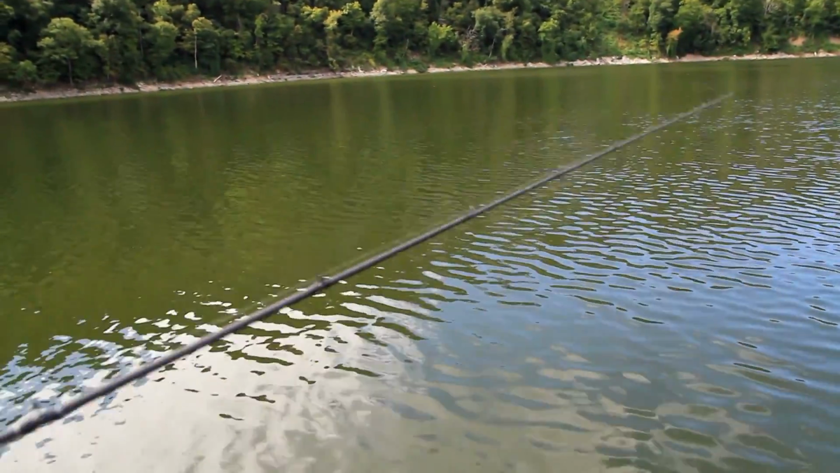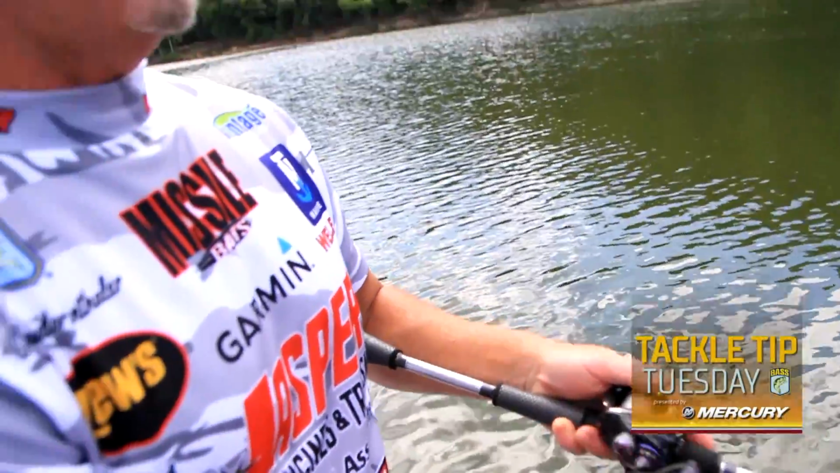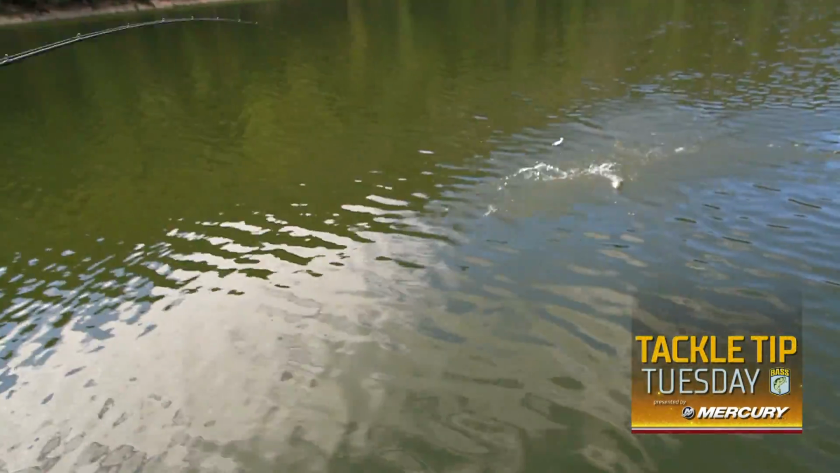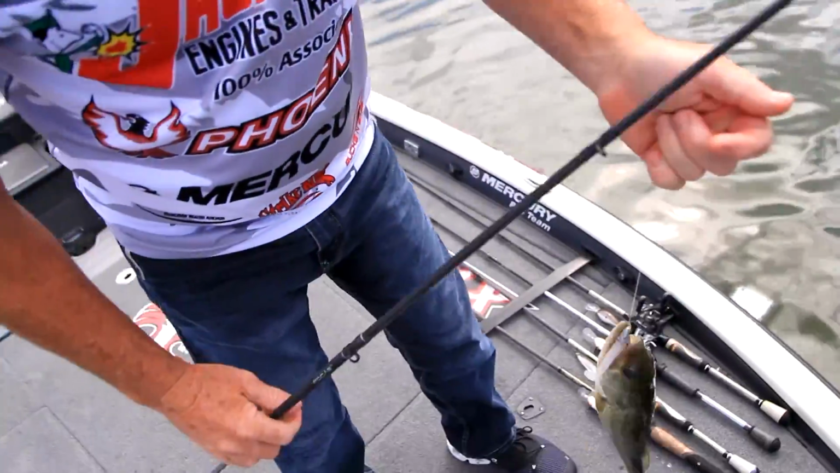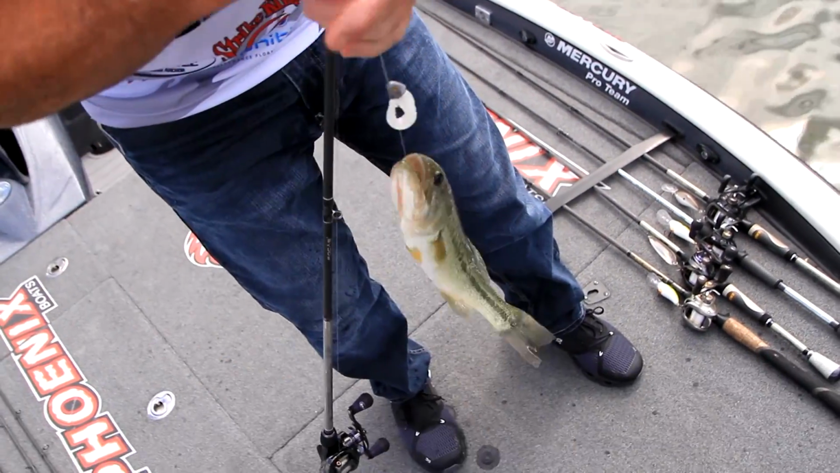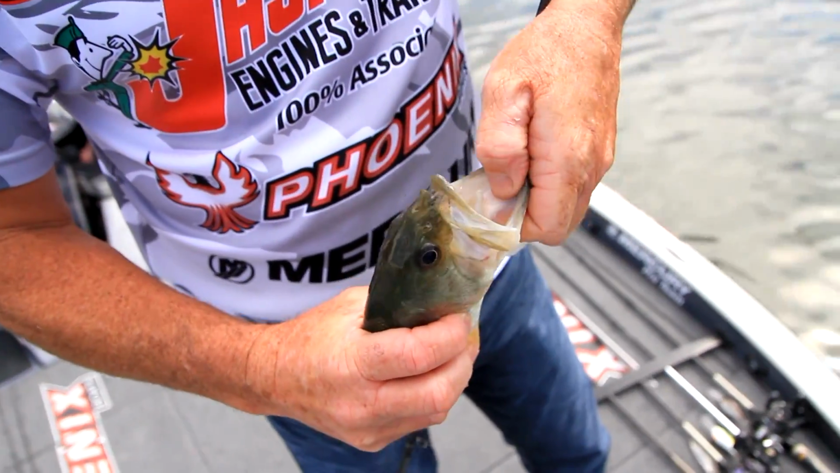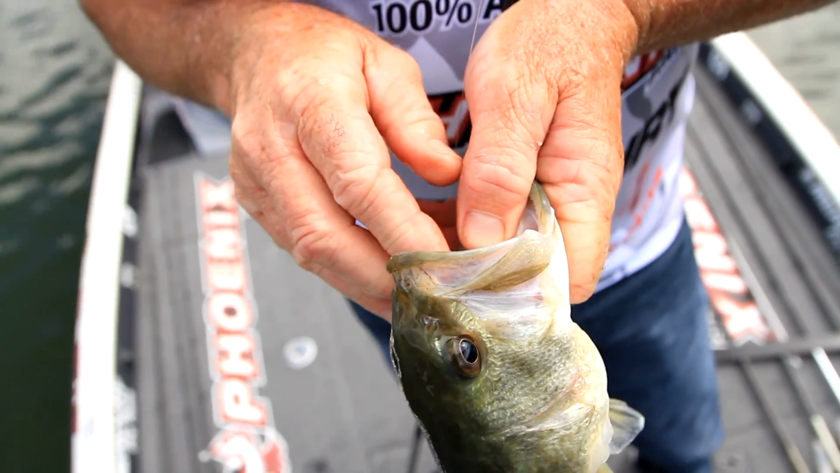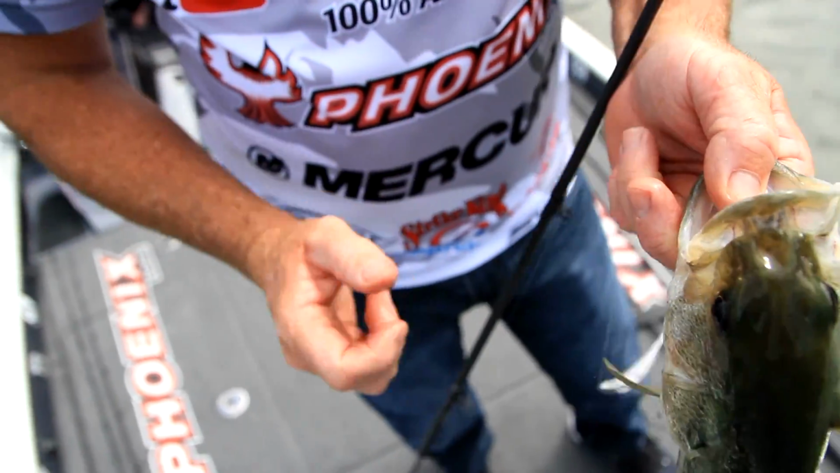So the important part is to know that you've got to match your line size with your rod action and everything else, so that you've got that correct combination going on for you. And what's really cool about this is, there they are schooling over there, it allows me the ability to keep the bait in the right depth as I need it.